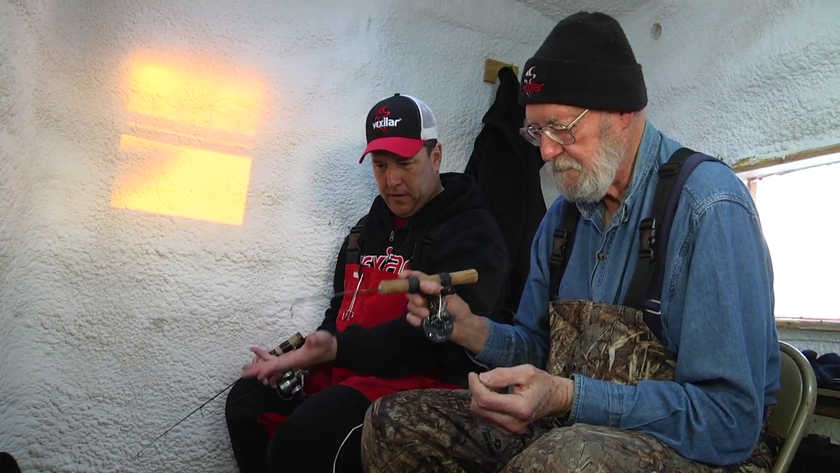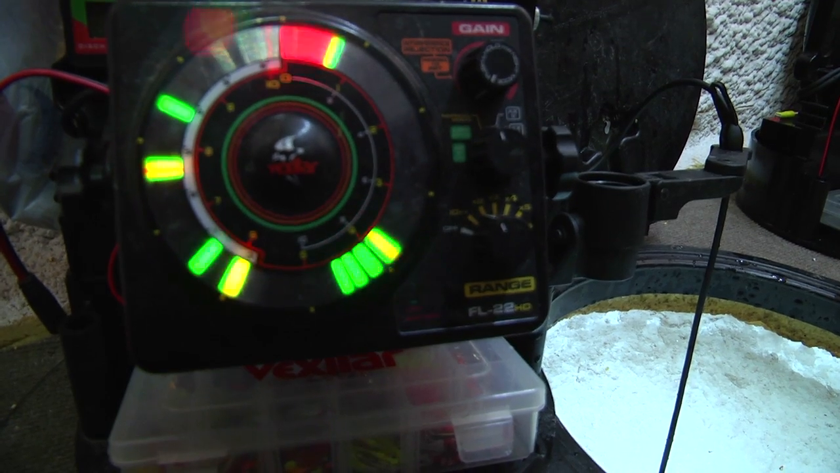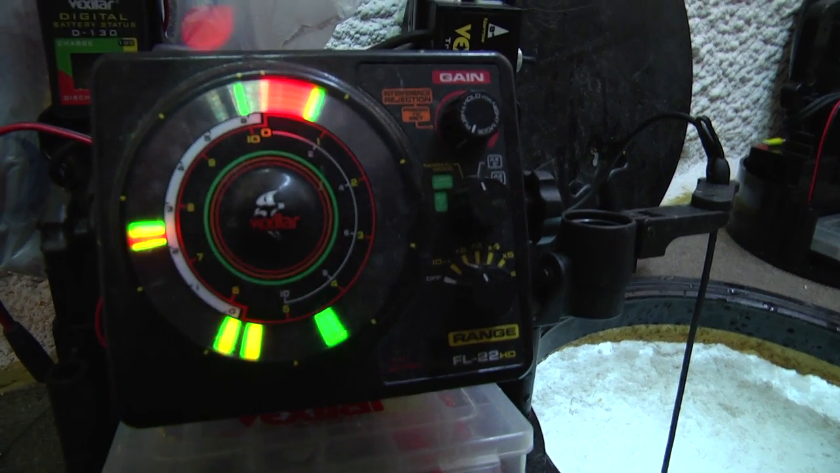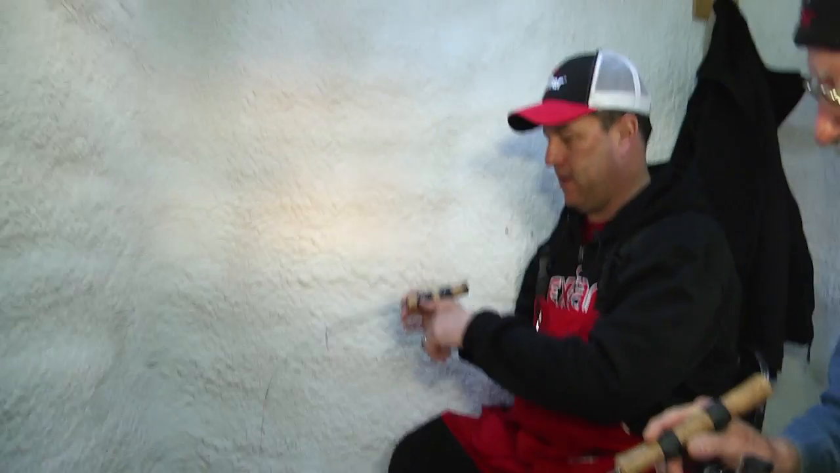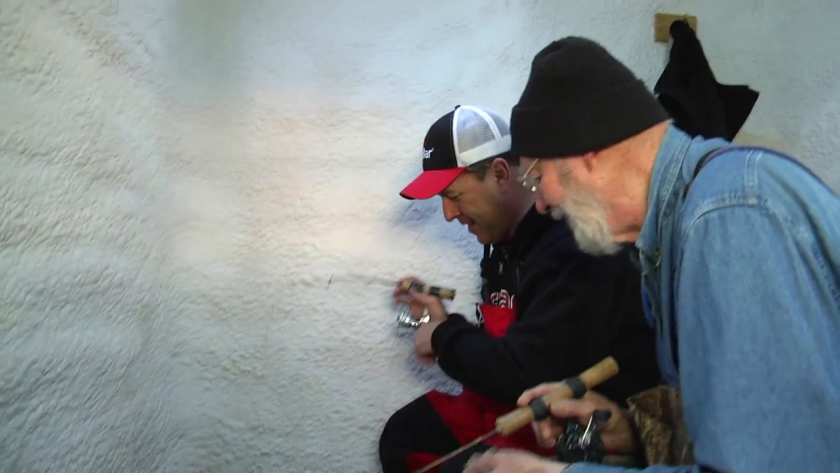Oh my gosh, there's a load on there. You can tell how they react to the baits on your Vexilar. I mean, it's just, you know, how they charge it. We'll get a net for that one, huh? Ooh, there's a nice one right on that kiss bug that you tied earlier today.